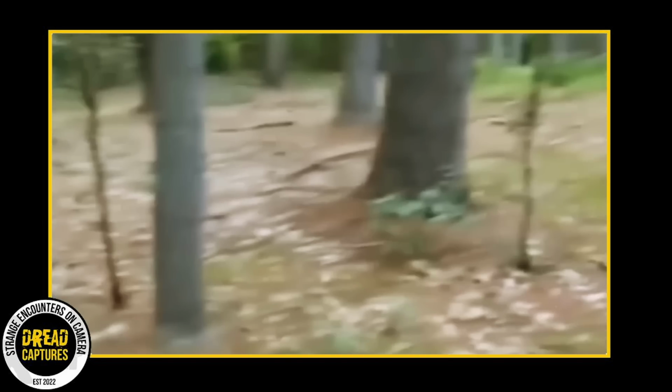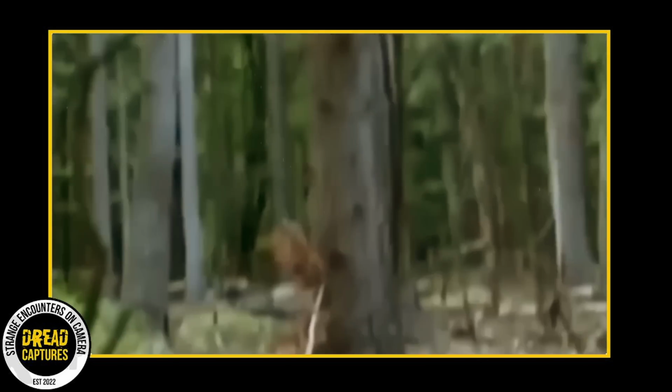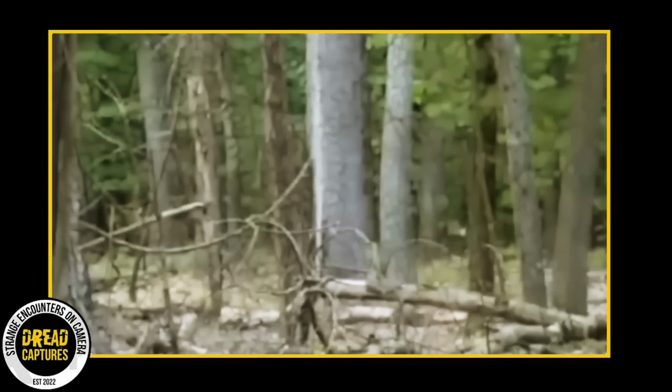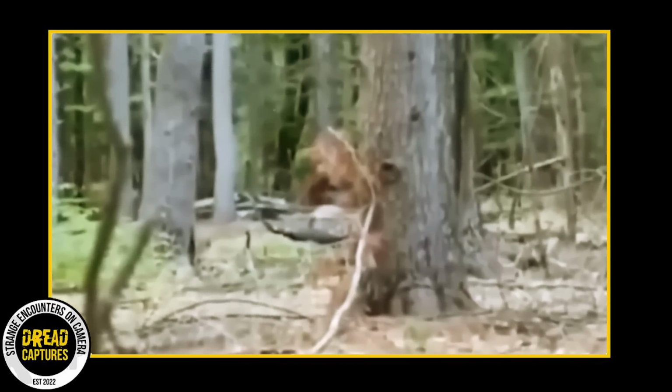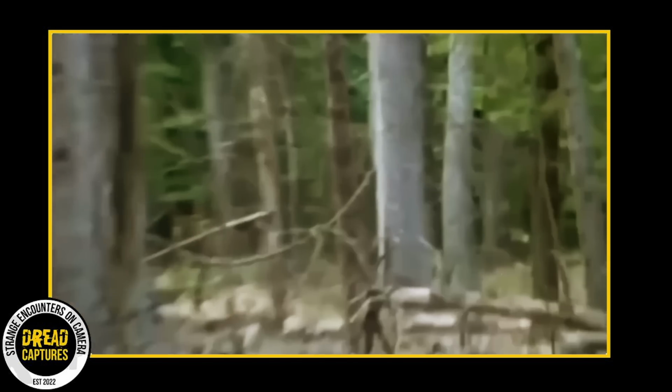Let's shift our focus to something that might be a little more controversial, but equally captivating. Have you guys seen this footage? It shows a big animal darting across the camera's view. Its movements so quick they're almost a blur. This creature's agility and speed are amazing. Observing its remarkable size and the rich color of its fur, it's hard not to be amazed by what nature has to offer.